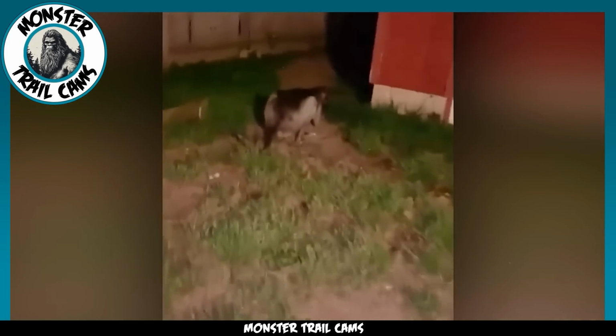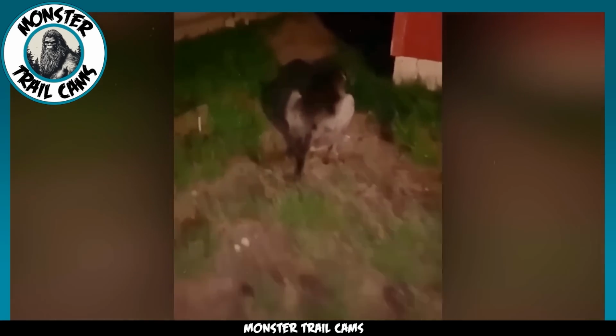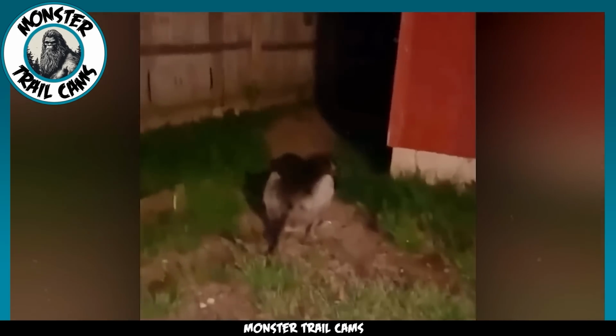Now, I must say this next clip is quite intriguing. It was captured in a humble backyard where nature intertwines with human territory. The camera focuses on the backside of a dog, lying peacefully on the lush green grass. What catches our immediate attention is the intense fixation of the dog towards something in the distance. It's as if all their senses are heightened, their body language revealing a sense of anticipation and curiosity.